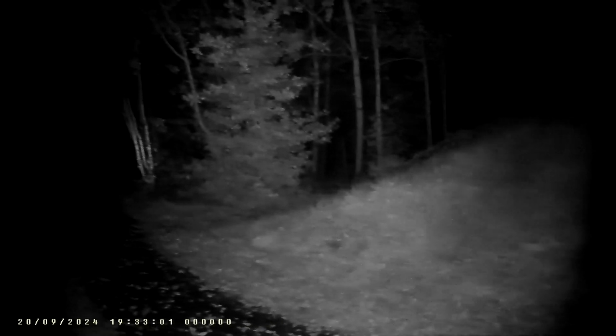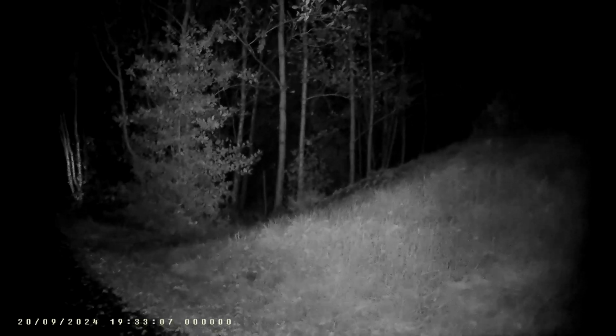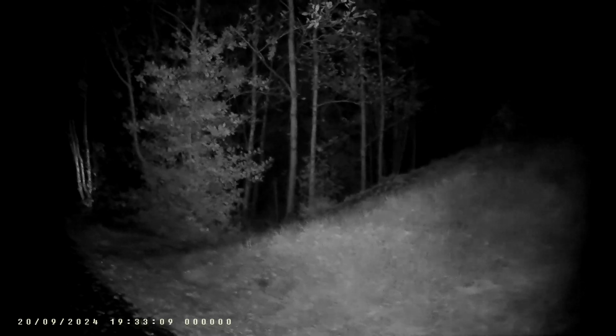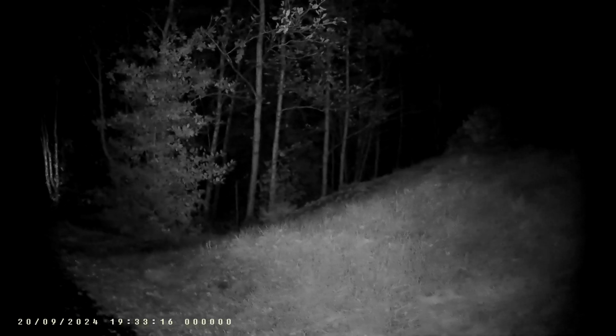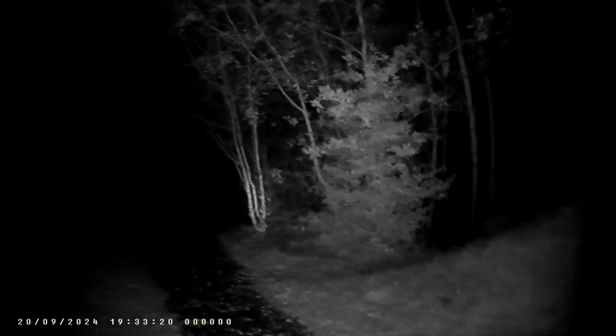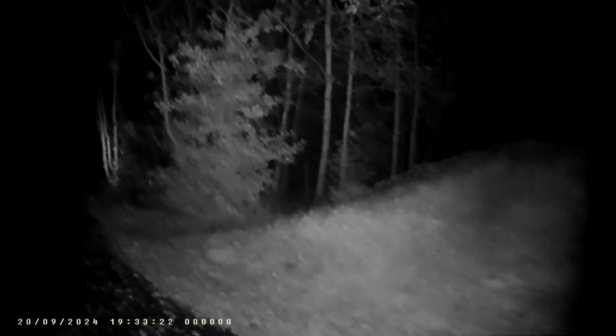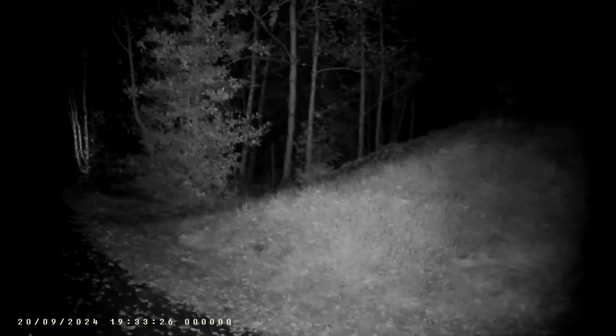If you have a tactical helmet and a camera mount like this, it can be quite cool as long as you are aware not to shake your head too much, and if it's comfortable. To be honest with you, this doesn't feel that comfortable because of the padding. The padding is making my head itch, but let's see.